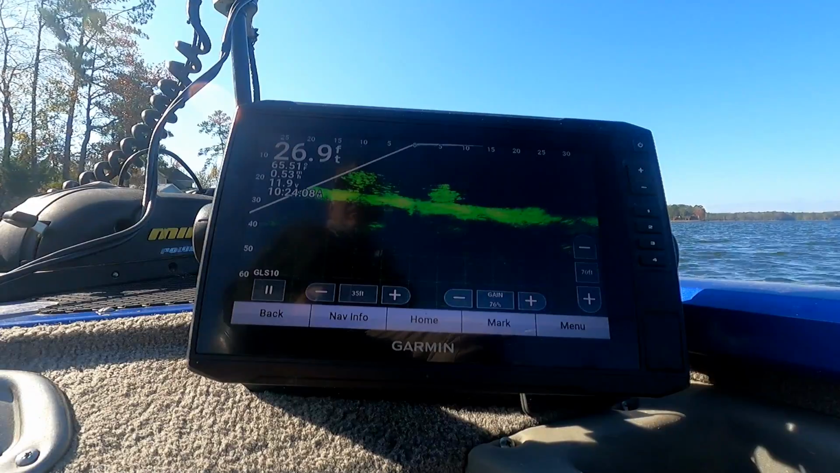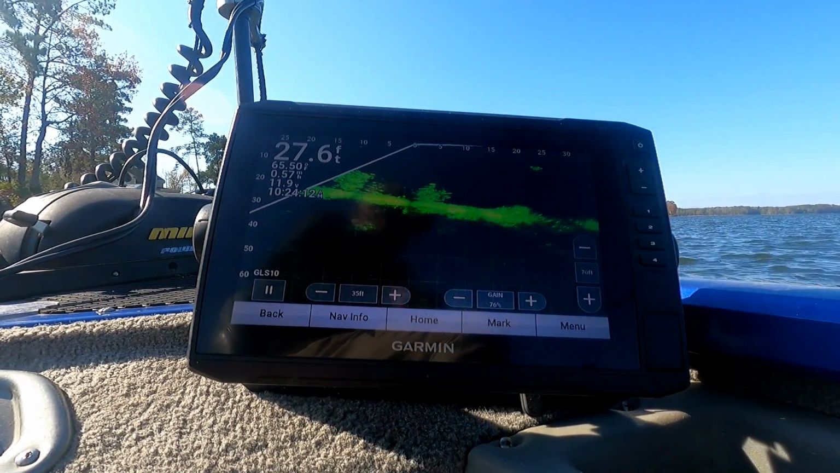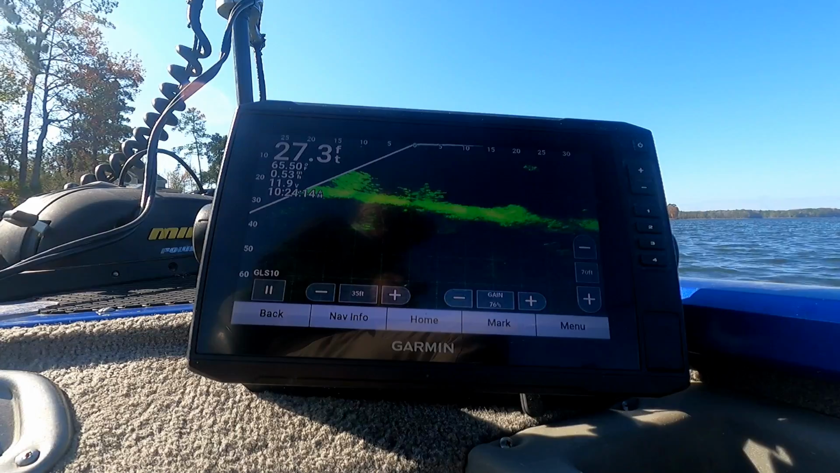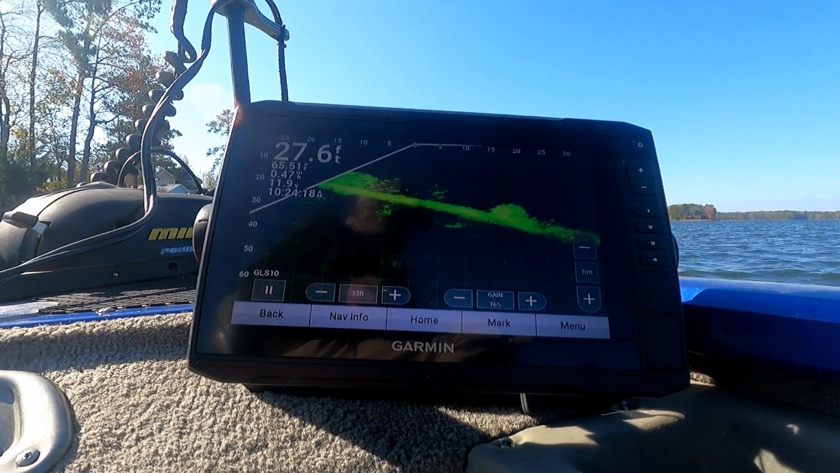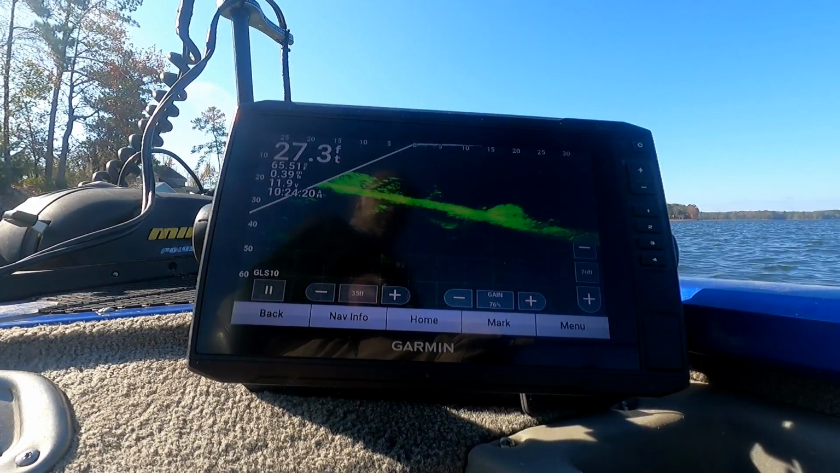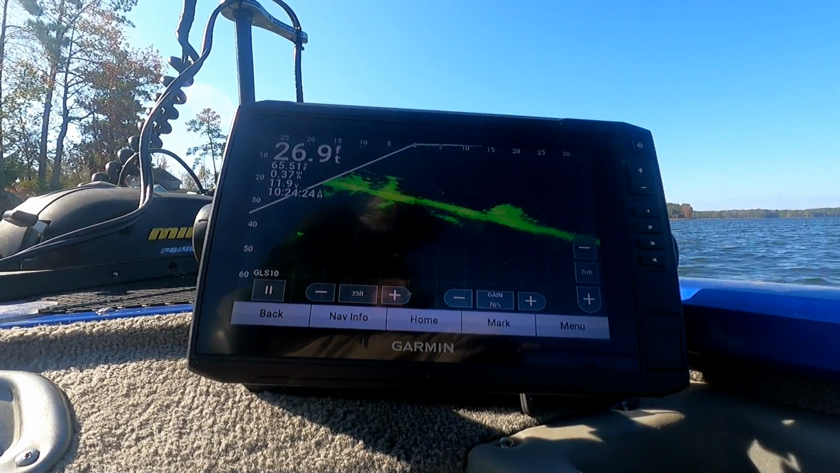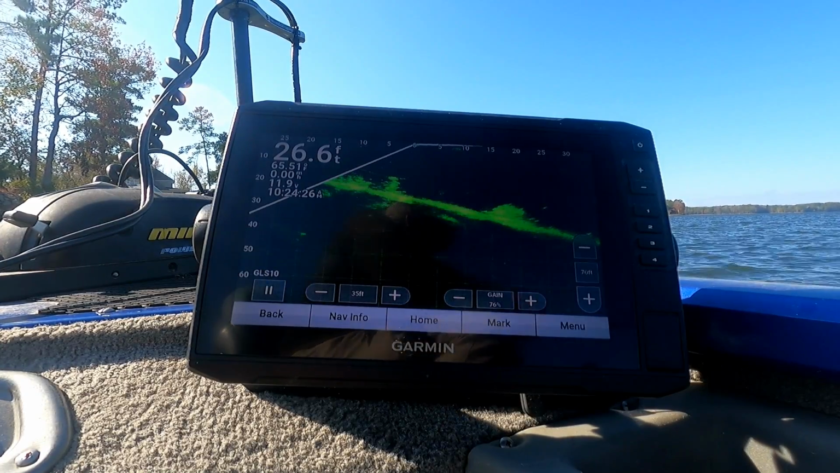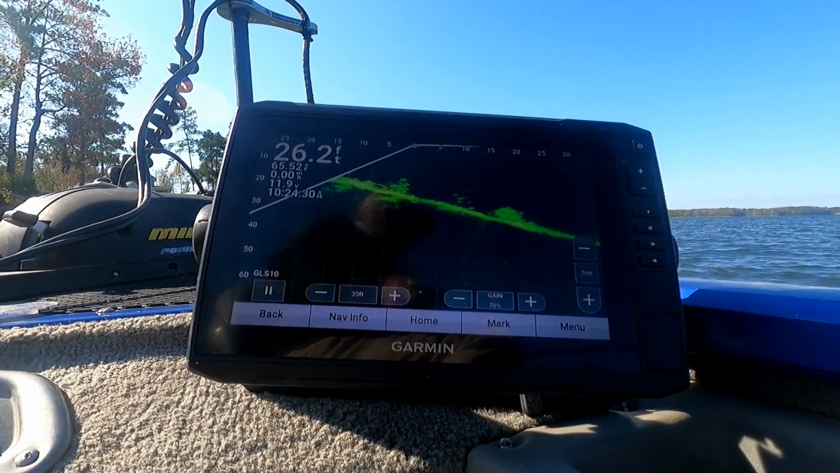Right there they are. They're all under the boat right there. We can keep the boat up here, we might catch one. Right there they are. 25 foot, 26 foot deep, and they're about 15 foot down. Right there's the whole school of them laying. Right there he goes in the middle. One's playing with one in the middle. He ain't taking, but he hit him.